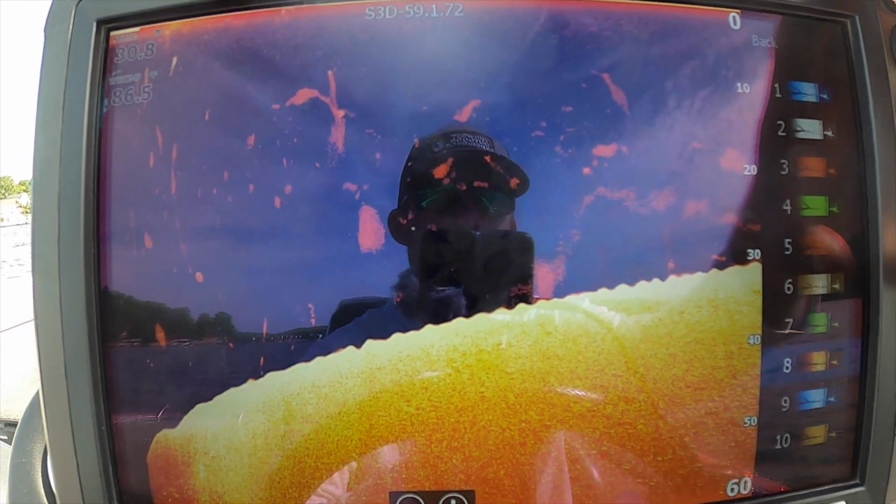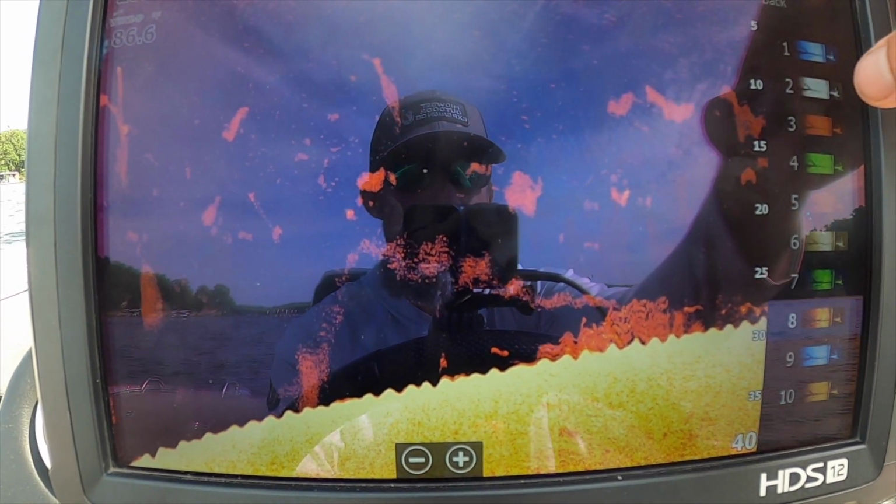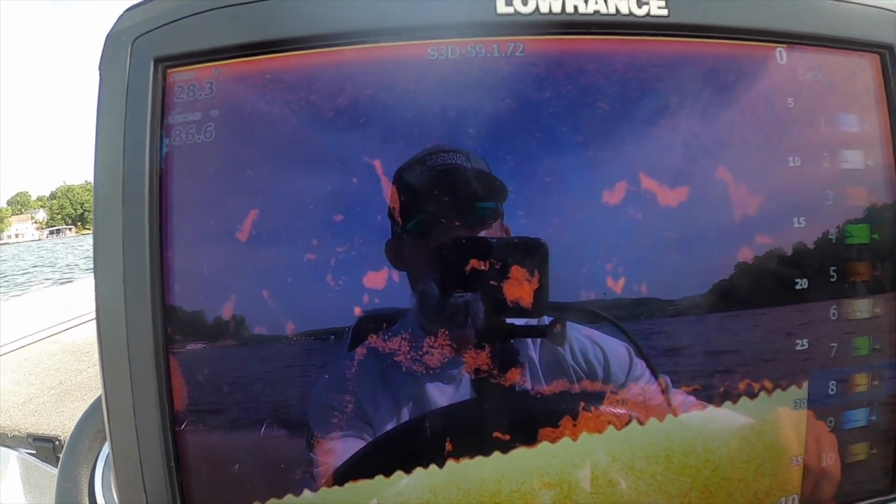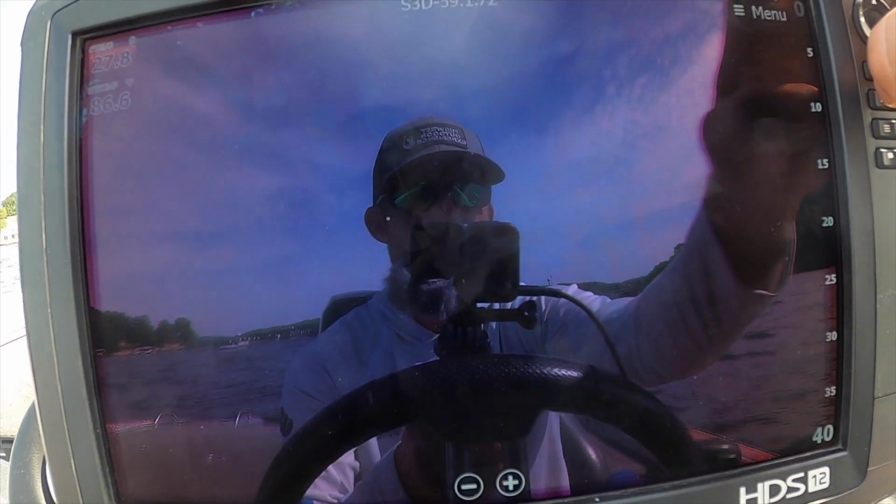Now every brand's gonna have something really similar. So just keep that in mind, whatever palette you pick, things are gonna look a little bit different, and you're gonna have to adjust your settings based on that. Now we're actually gonna go scan some stuff and show you what things look like on down imaging. Before we go any further, I'll quickly lay out what you have going on here. Let me get this out of the way so we have a full screen.